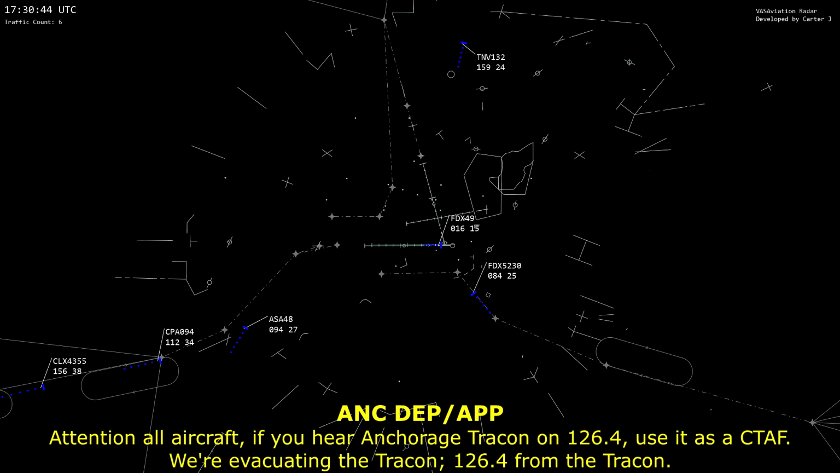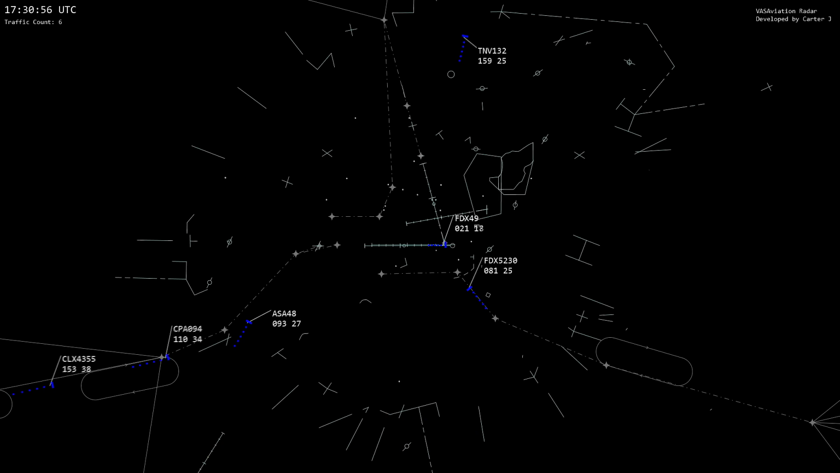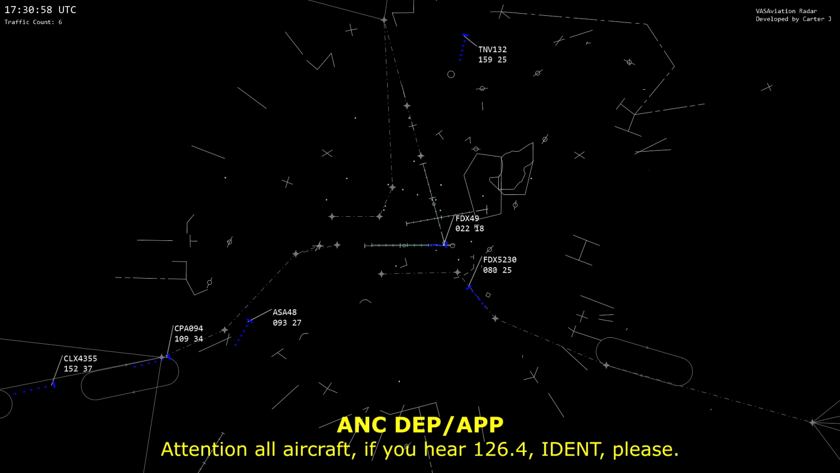So aircraft, if you hear Anchorage TRACON 126.4, use it as a CTOP. We're evacuating the TRACON. 126.4 for the TRACON. FedEx 49 Heavy, contact departure at 126.4. Departure 126.4, FedEx 49 Heavy. So aircraft, if you hear 126.4, ident, please.